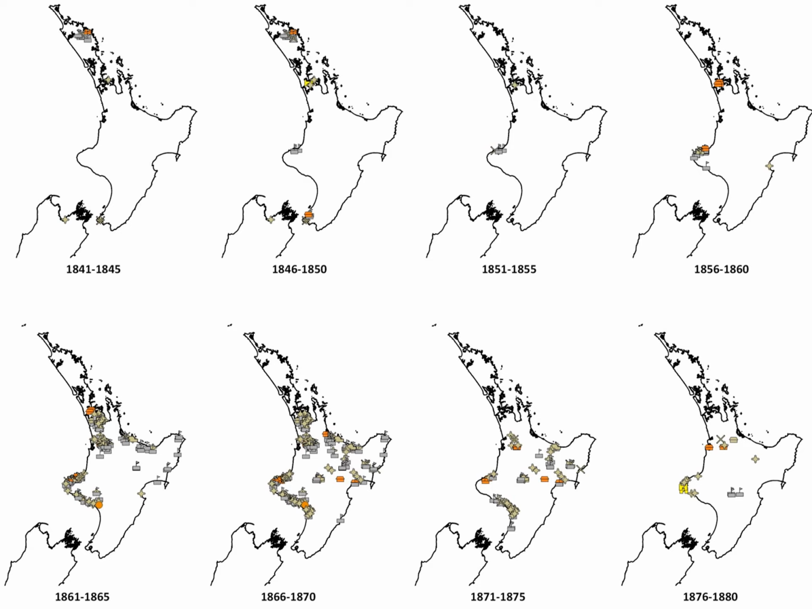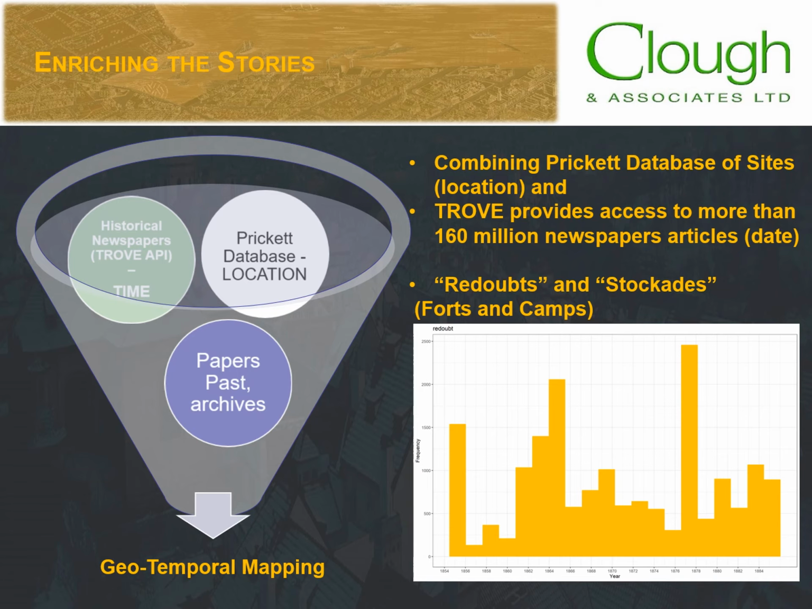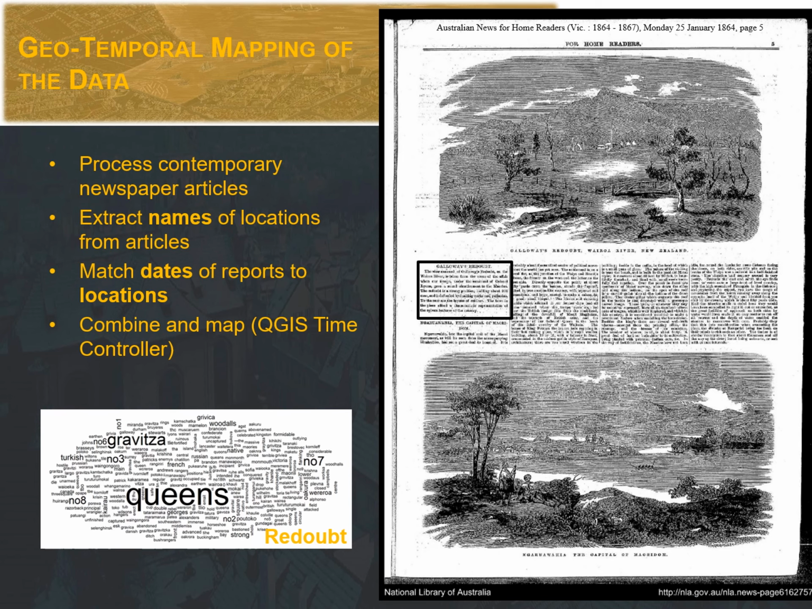We were able to bring data mining techniques to expand and enrich the known data from archival sources and integrate that with the spatial data from the archaeological record. We decided to use historic newspaper stories from the digital archives of the Australian Trove API. The newspaper data, which consists of millions of records, was searched for keywords, particularly redoubt, stockade, and fort, over the period of 1855 to 1880. The results were then filtered word by word to extract names of possible redoubts and stockades. These named locations were then compared with the Prickett database of places to provide likely matches, in effect giving a geographic dimension to the newspaper data.